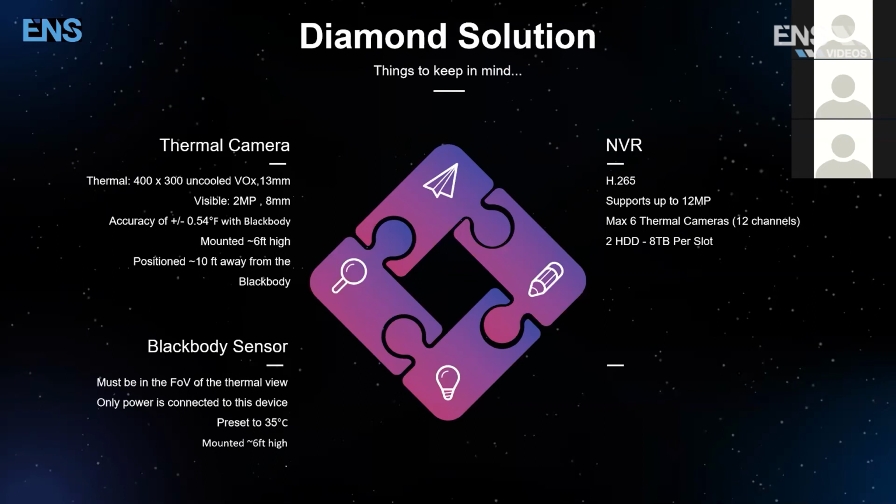Okay. These are some key points to remember about the solution that we're talking about. Thermal camera, partnering up with the Blackbody sensor, 10 feet away, a detection is done. Their face detection can be implemented into a target box, target detection area, where you can flag and search all of this. All right, guys? Really simplistic solution in terms of configuration, but acts as a very big piece of the puzzle. Okay?